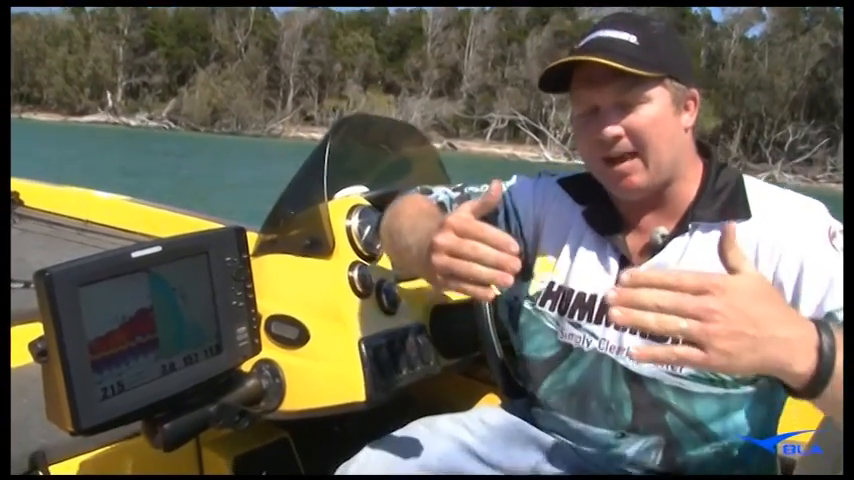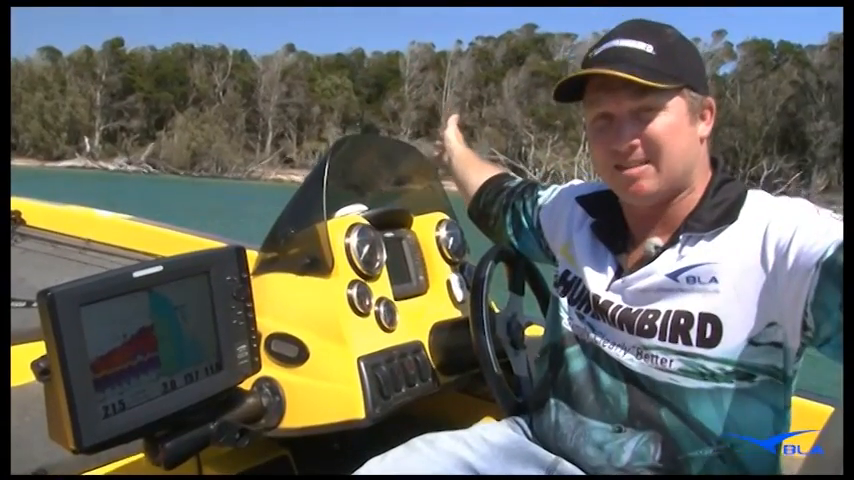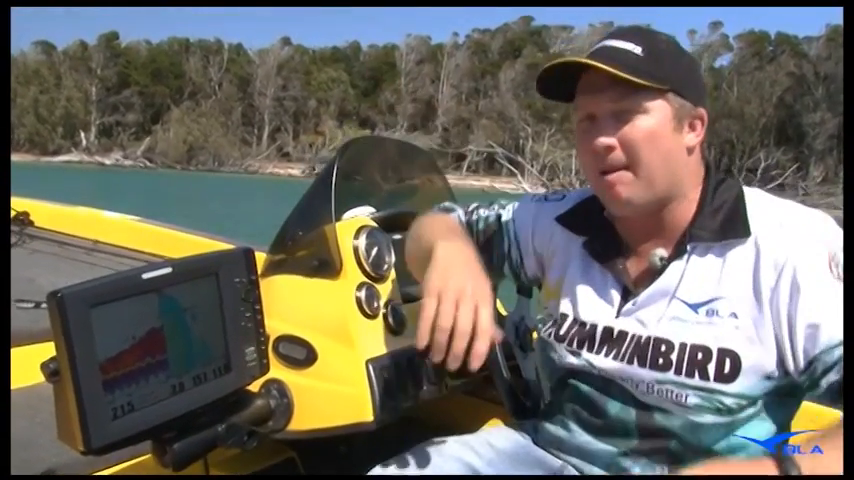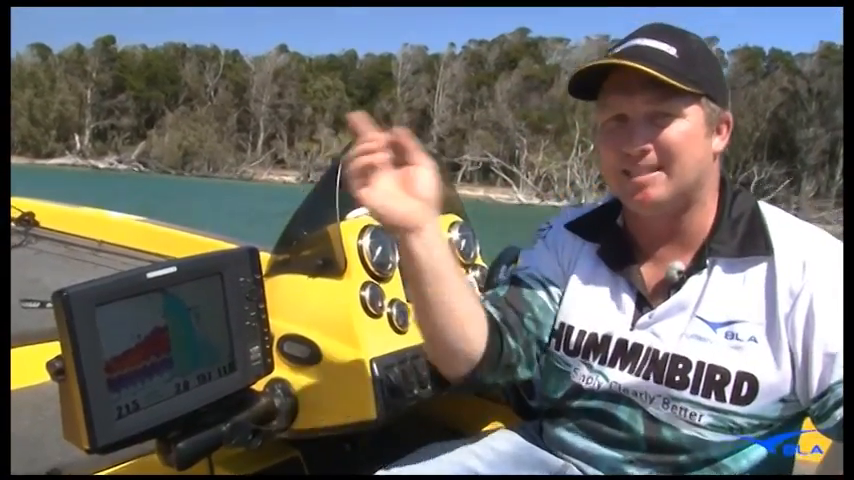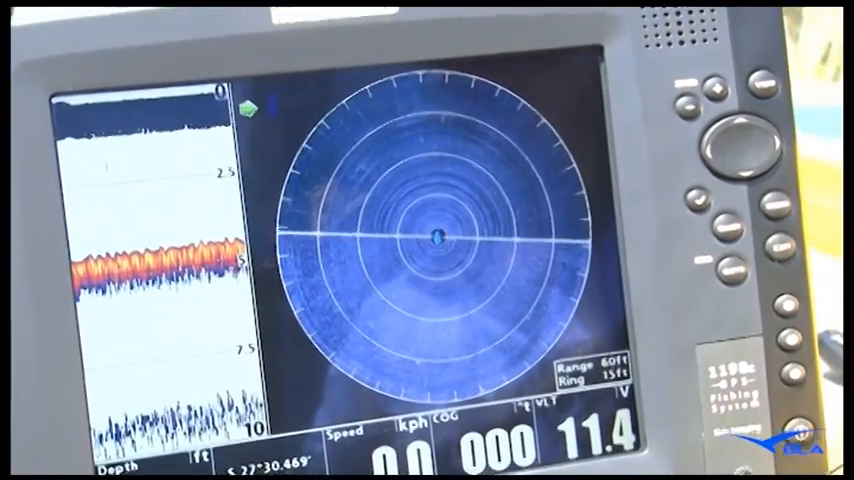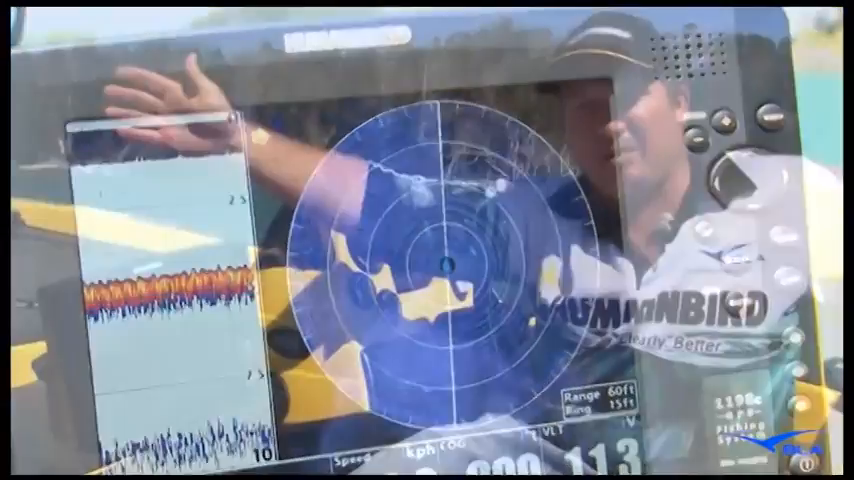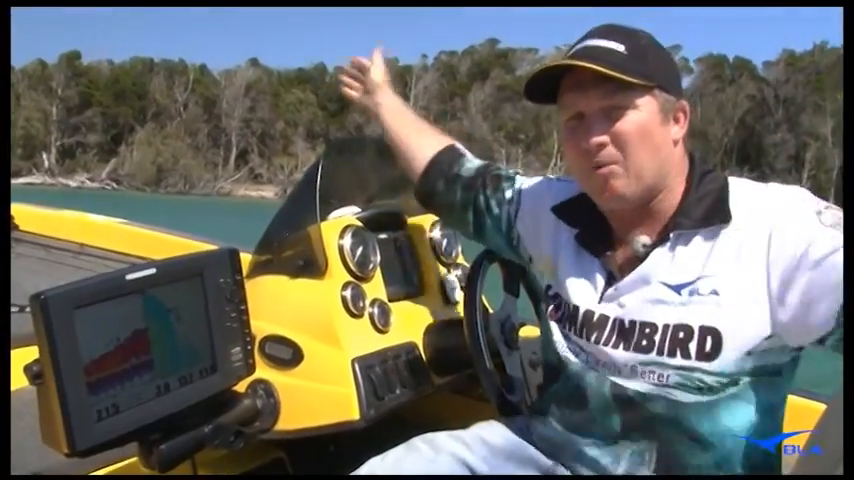With side imaging now, we have to be side imaging past something to see it, allowing us to cover a lot of area. Now we can be up on the electric fishing. We can have the 360 transducer going, so it'll give us the 45 metres depth capacity, up to 50 metres each side of the boat. So basically it'll cover up to 100 metre diameter around the boat.